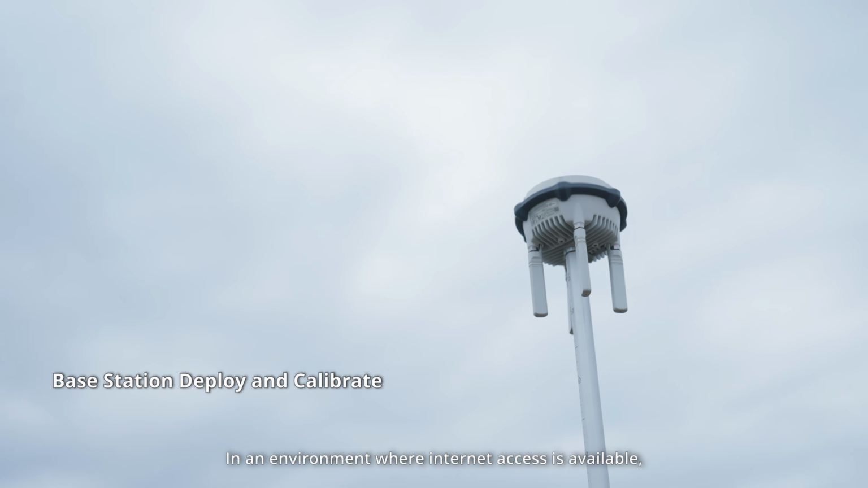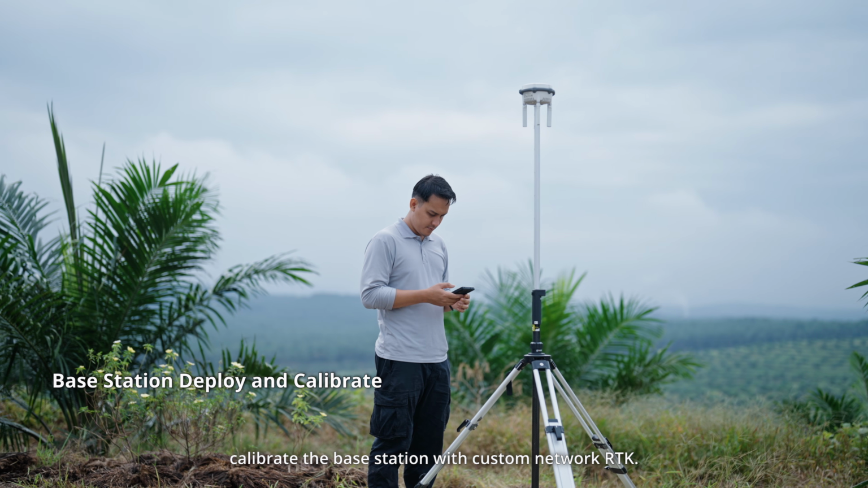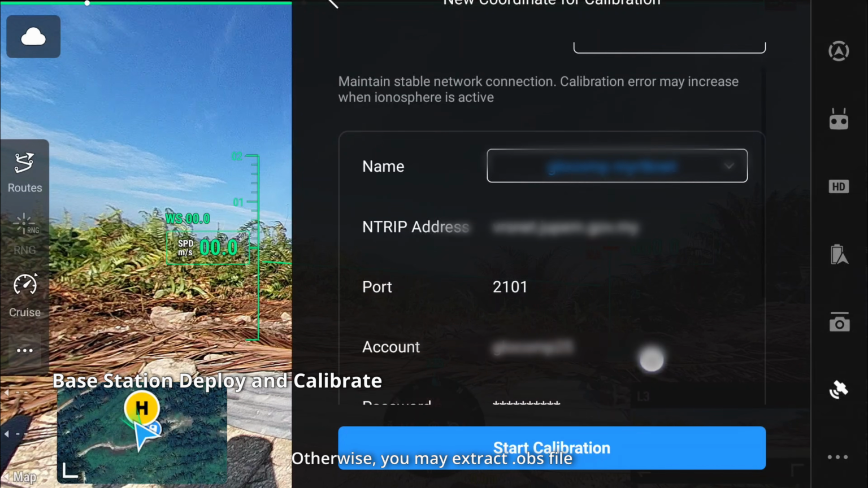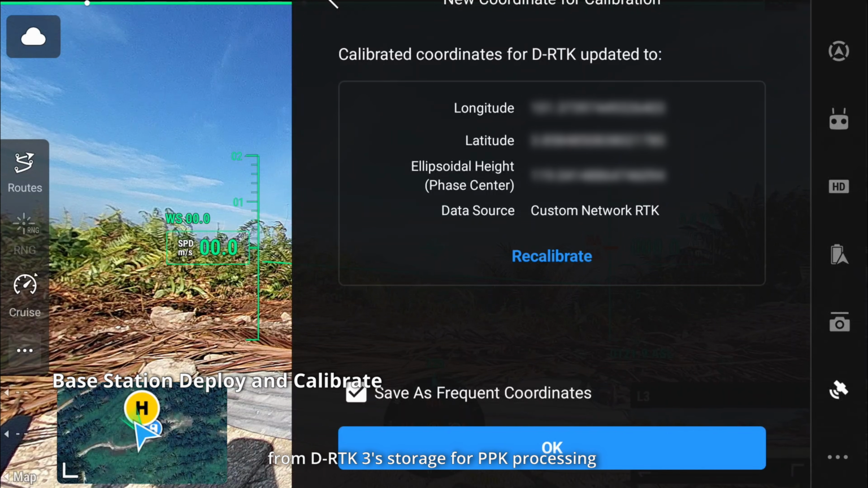In an environment where internet access is available, calibrate the base station with custom Network RTK. Otherwise, you may extract the .obs file from D-RTK 3's storage for PPK processing to get the corrected coordinates for your base station.